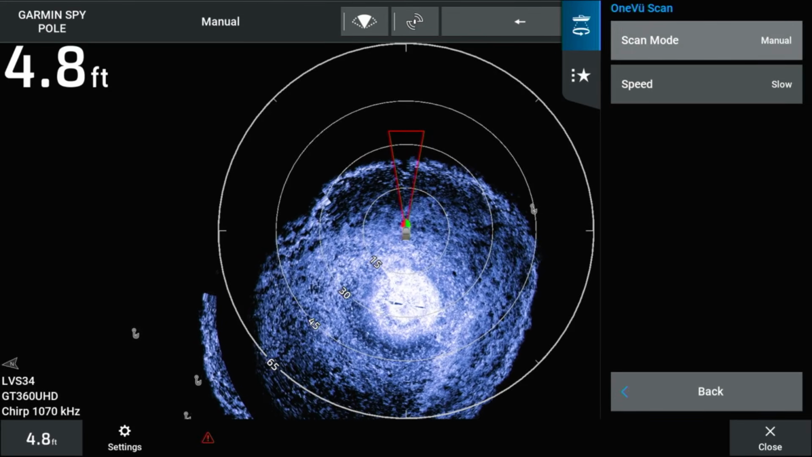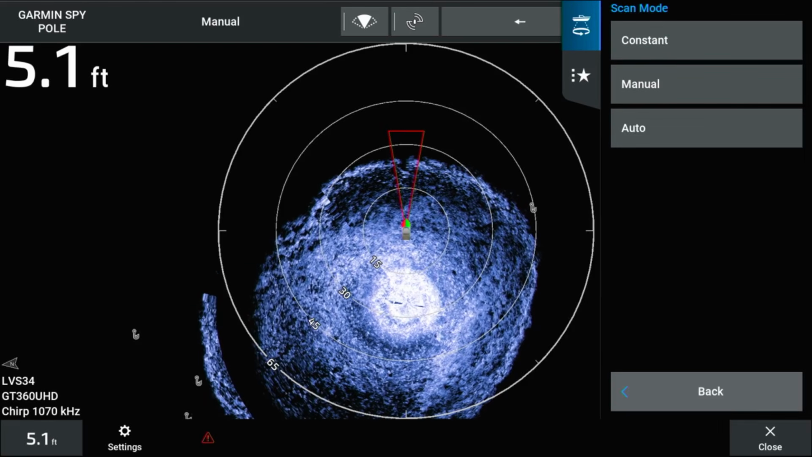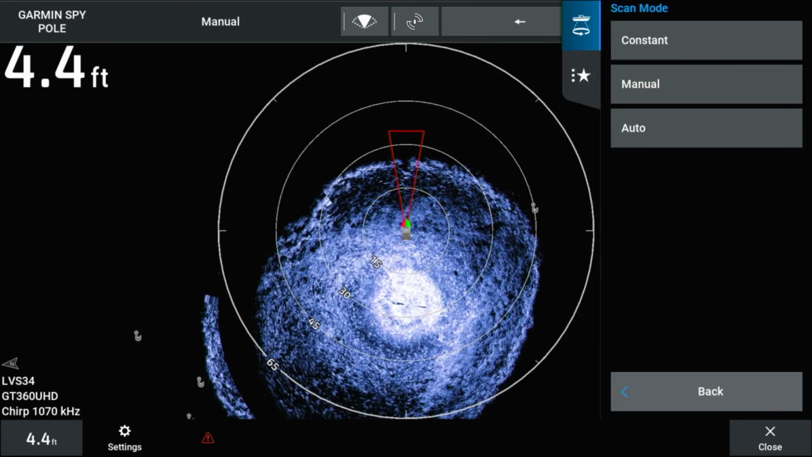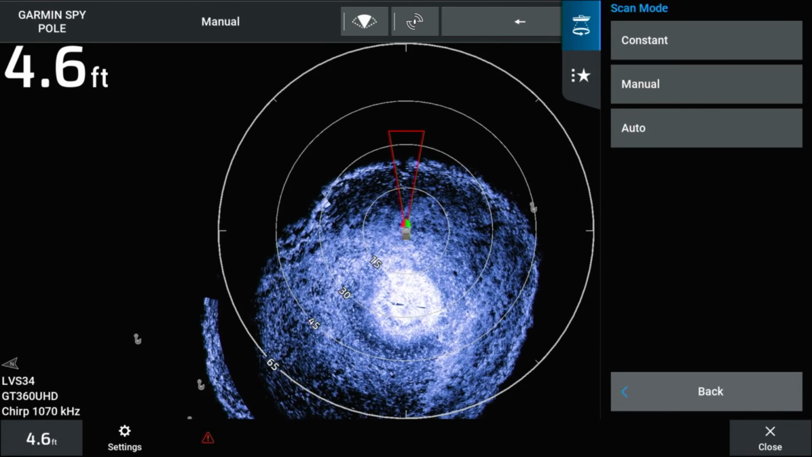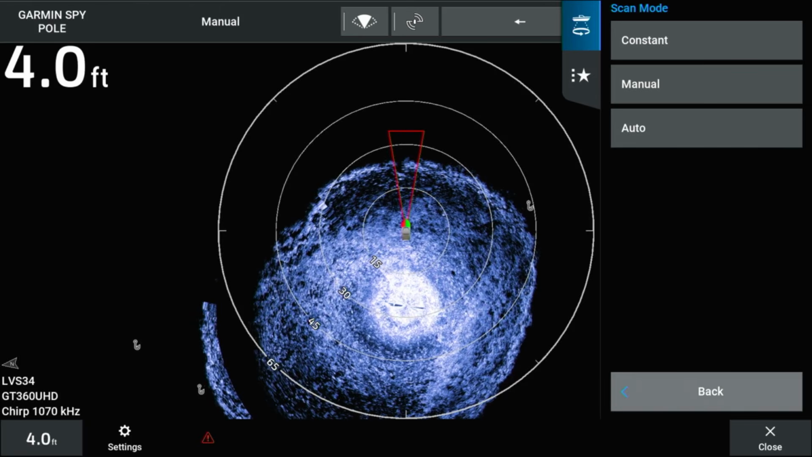Constant is where the spy pole and GT360 will continue to scan in rotations until you turn off the scan mode. Manual allows you to manually scan the GT360 and spy pole when you press the Scan Mode button. Auto will automatically scan when you have reached 75% of the initial scan.